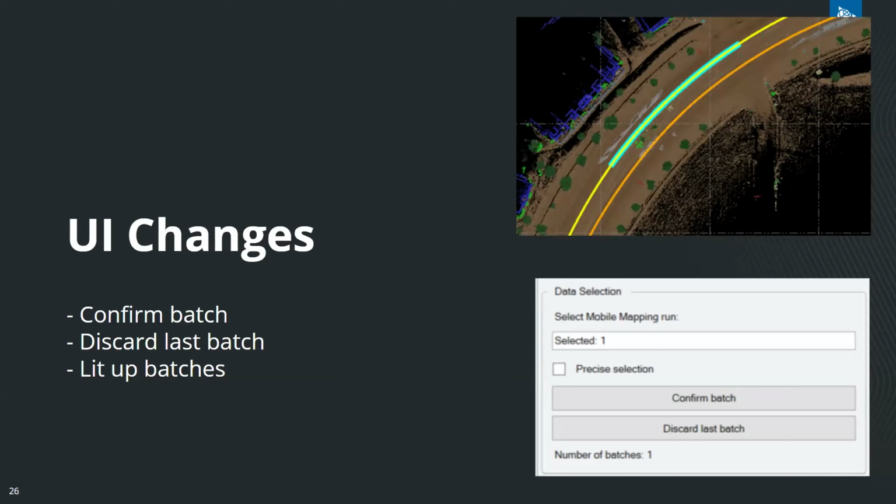Jonas will show this last enhancement. Sure, let me share my screen here.